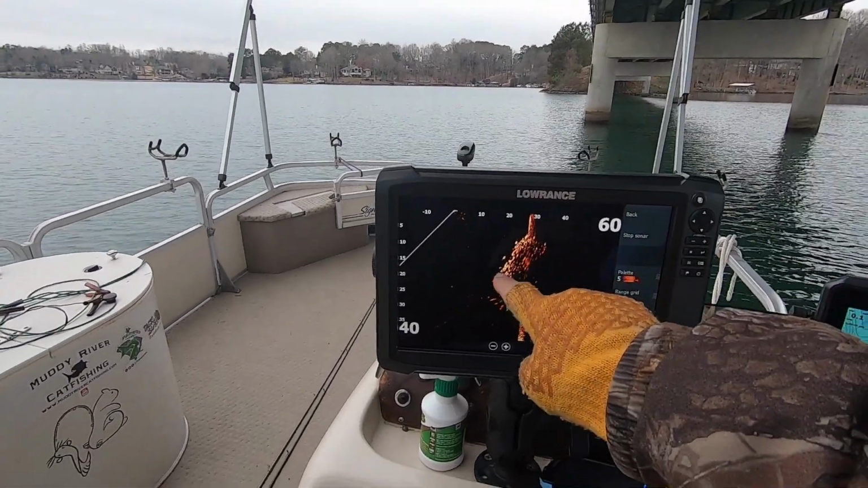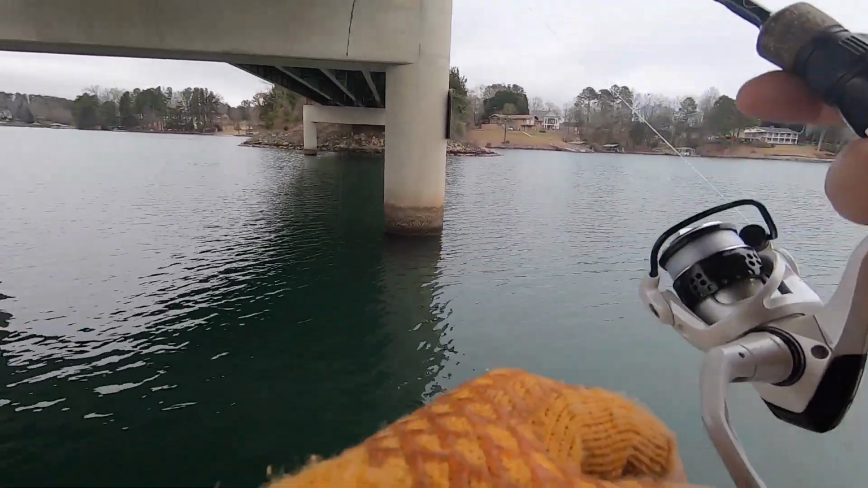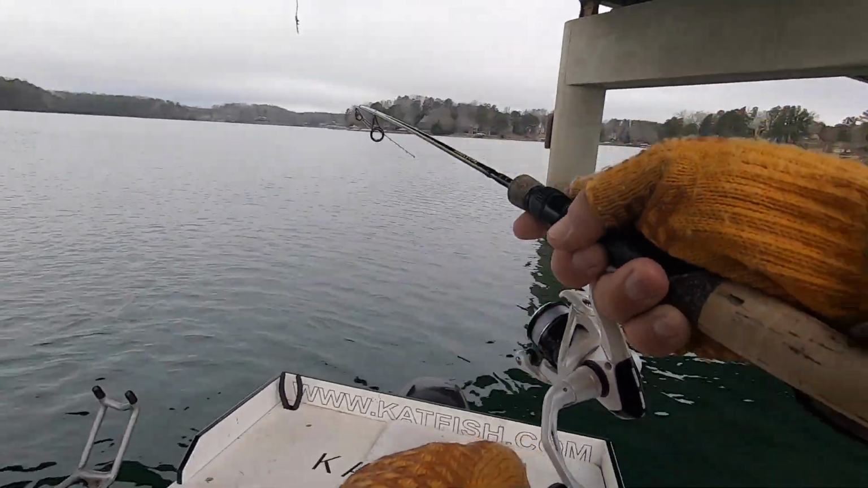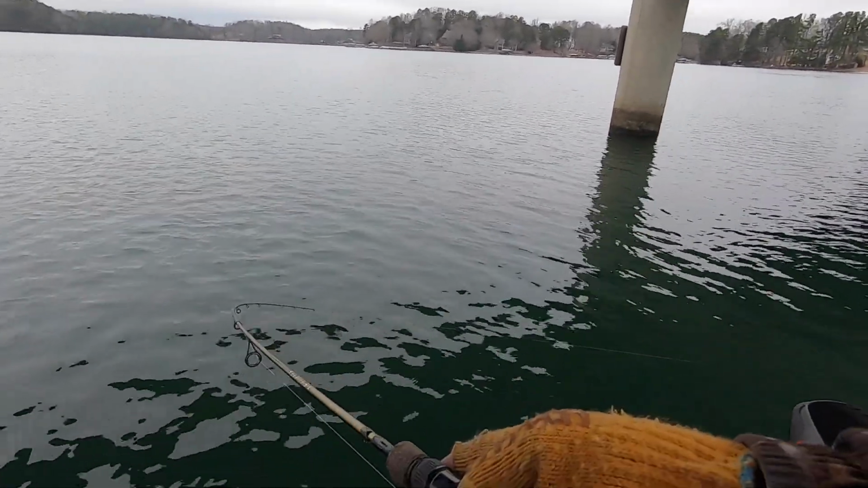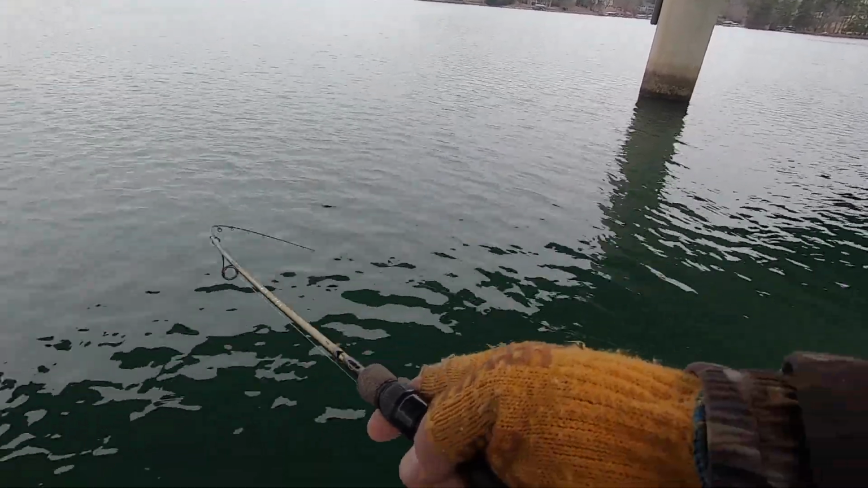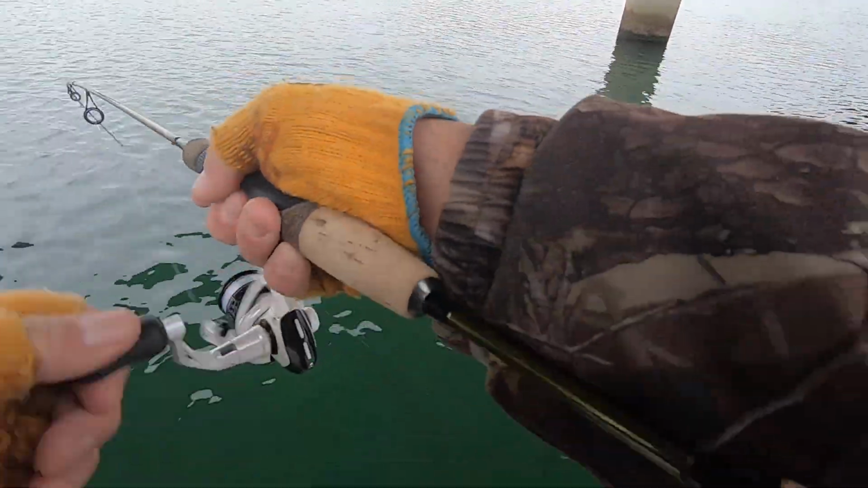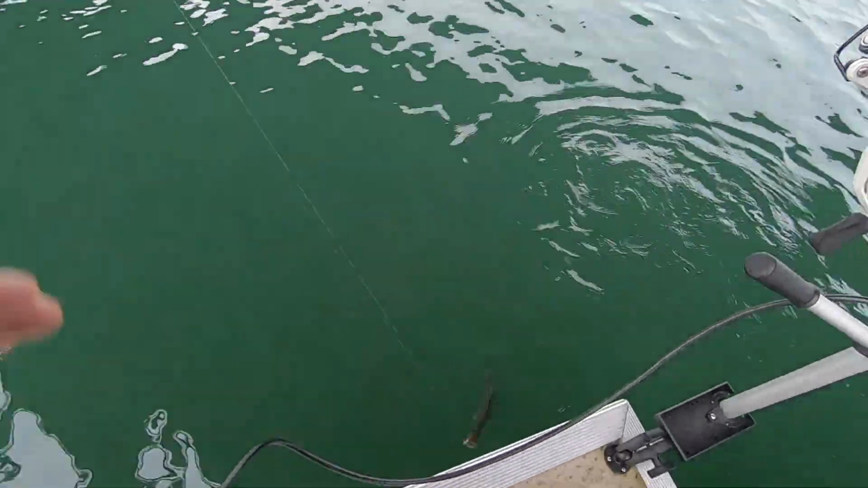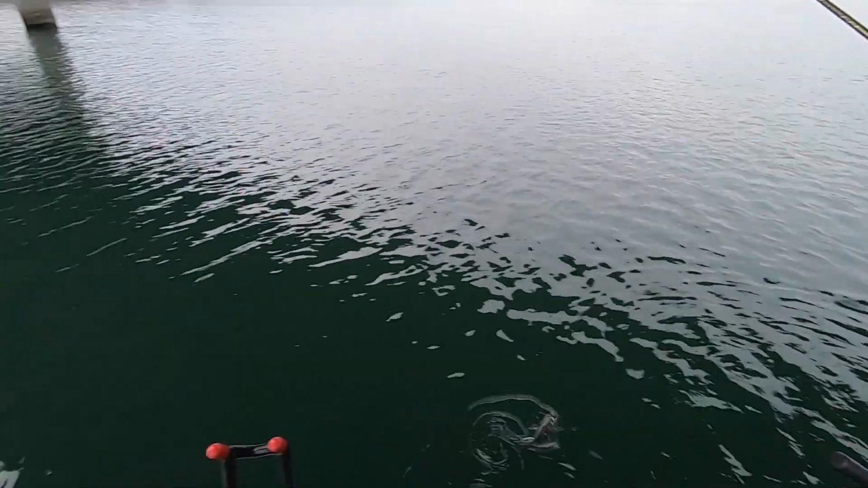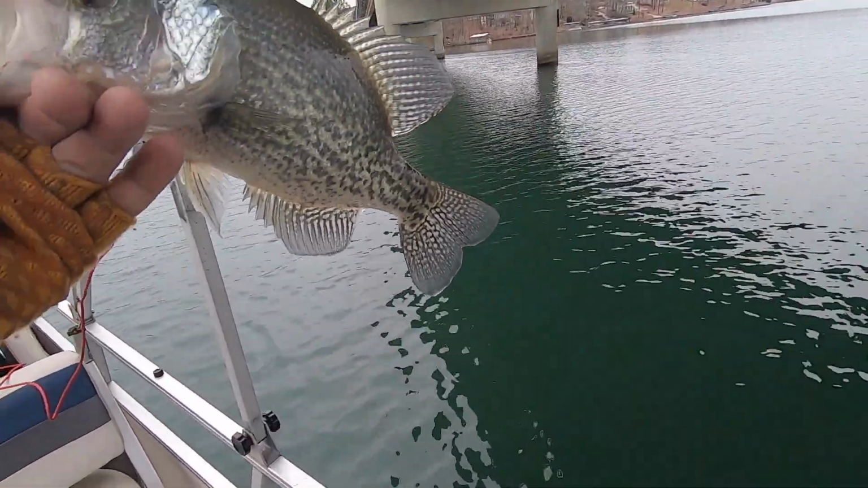There's all the crappie. Let's see if they want to play. There we go. Got one on. I knew they were there. Could see them. Oh, whoop, whoop. Don't you get around my motor. That's a pretty good one. Yeah, that's a slab. That's how we like it.